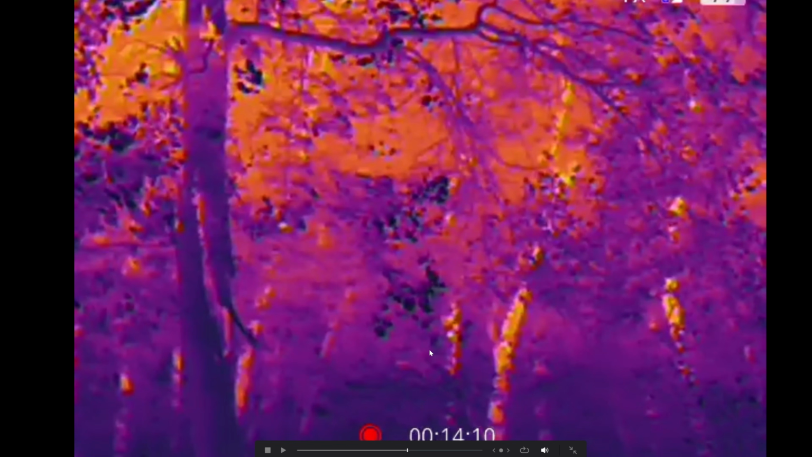Is this an energy being where it can change if it's hot or cold? Because that thing we saw earlier in the tree was definitely a bright orange. Now this thing here is a solidly dark figure. So this should be on the camera. It should be registering hot. It's just super confusing.